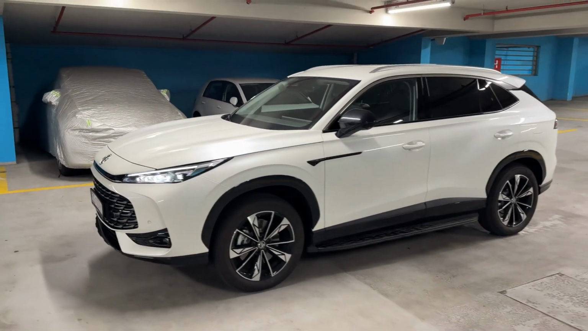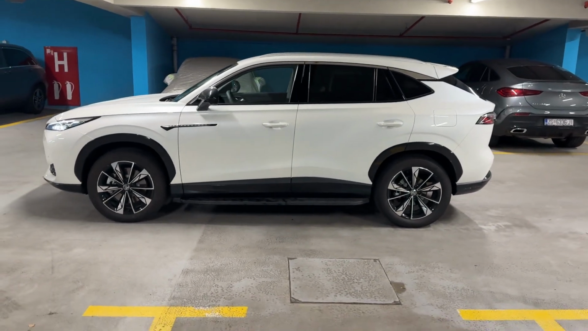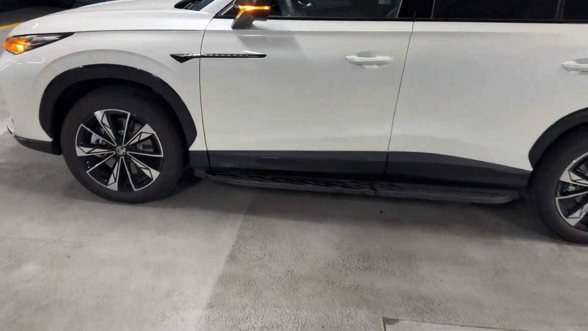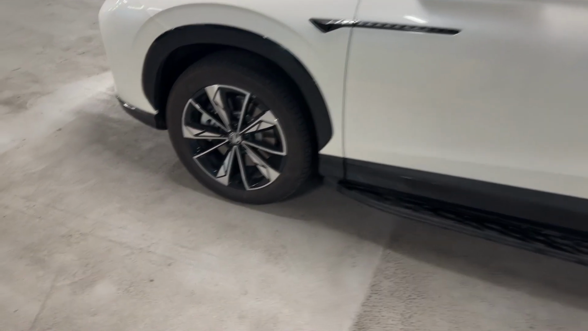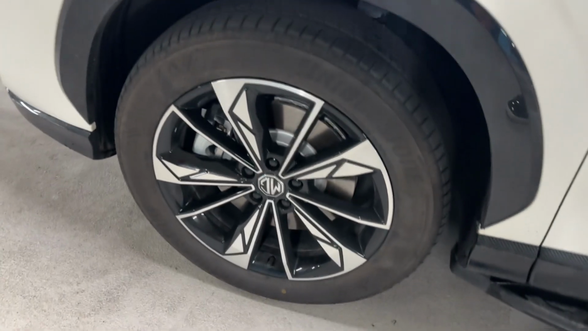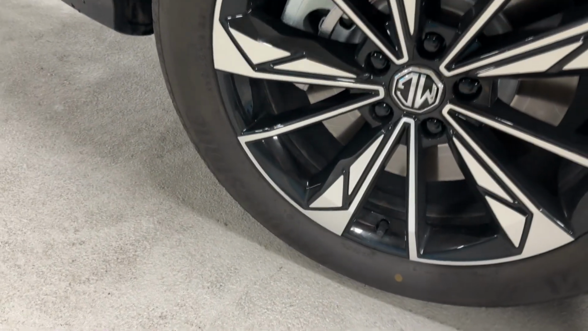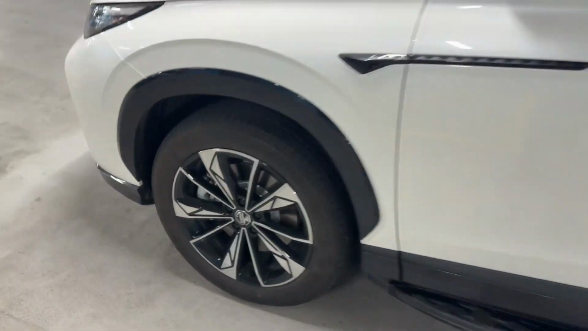Speaking about the length, 4 meters 67 is the length of the plug-in hybrid version. You can also see the special side skirts here on the plug-in hybrid. And let me show you the wheels. So we have the 19-inch wheels on this car. The dimension of the tires are here, 225/55 R19.